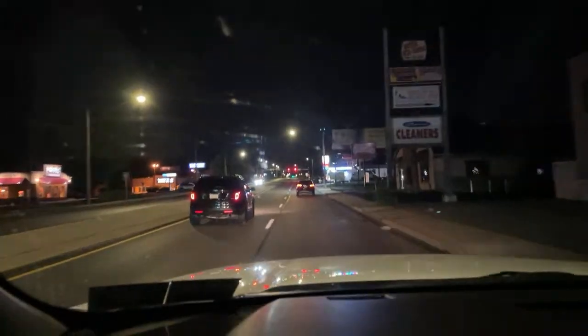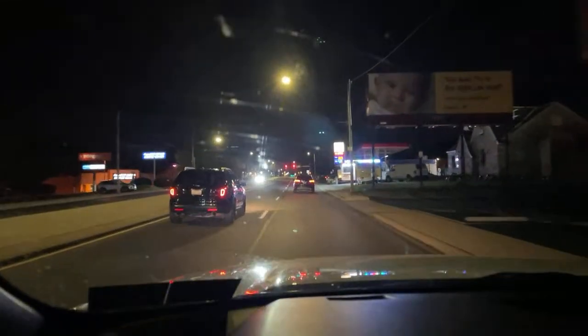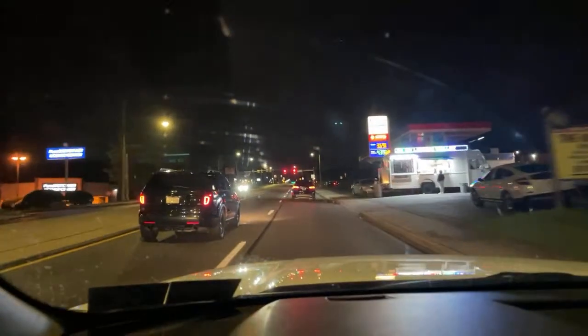Uh-oh, there's another cop. Oh, he got somebody pulled over. So we have 5 cops on in this town tonight. I'm impressed. I apologize, Whitehall. I'm impressed. 5 cop cars on duty tonight.